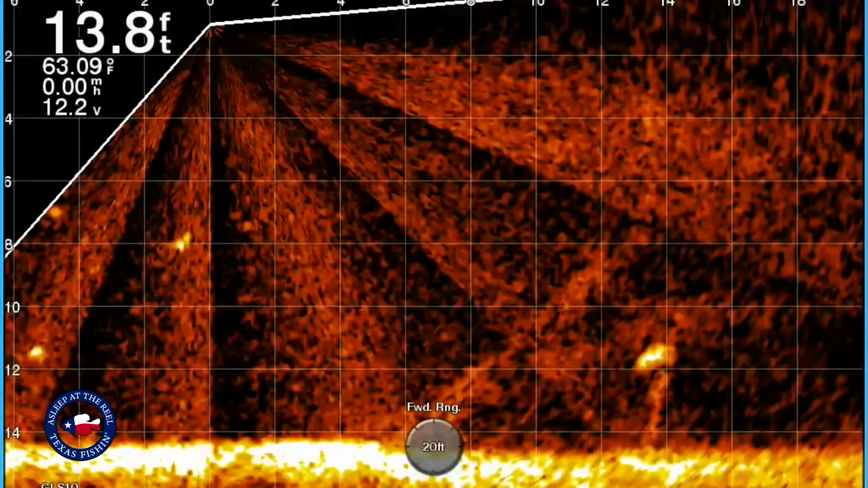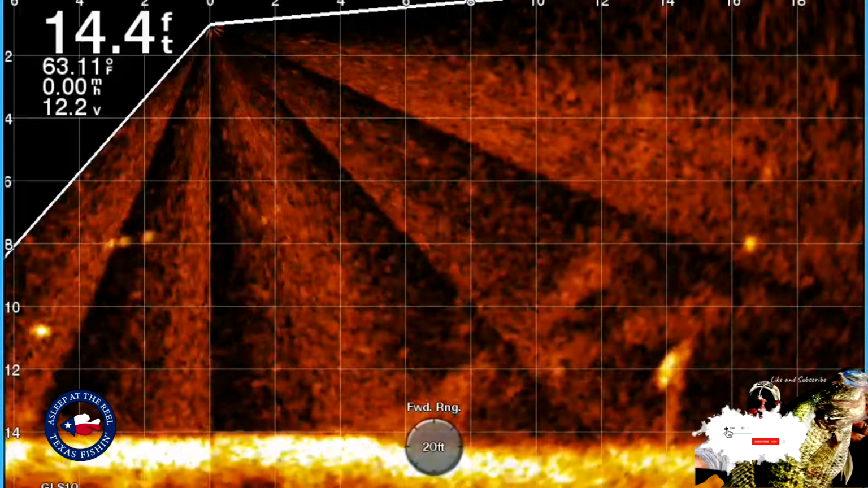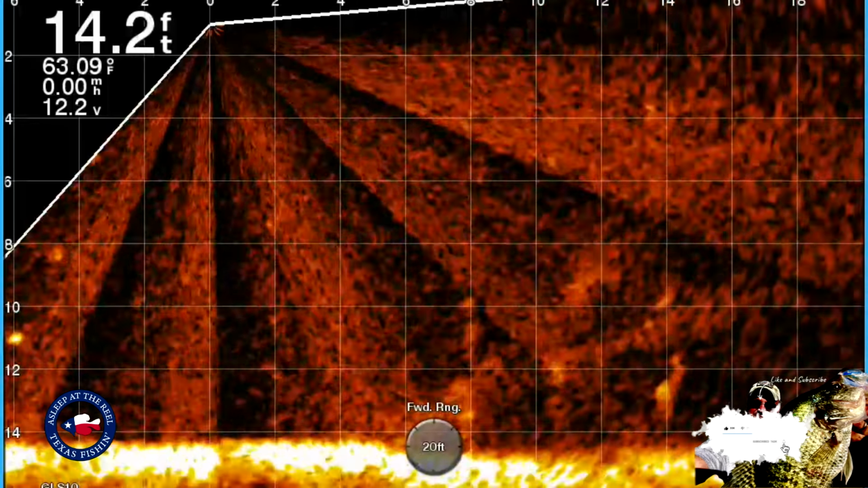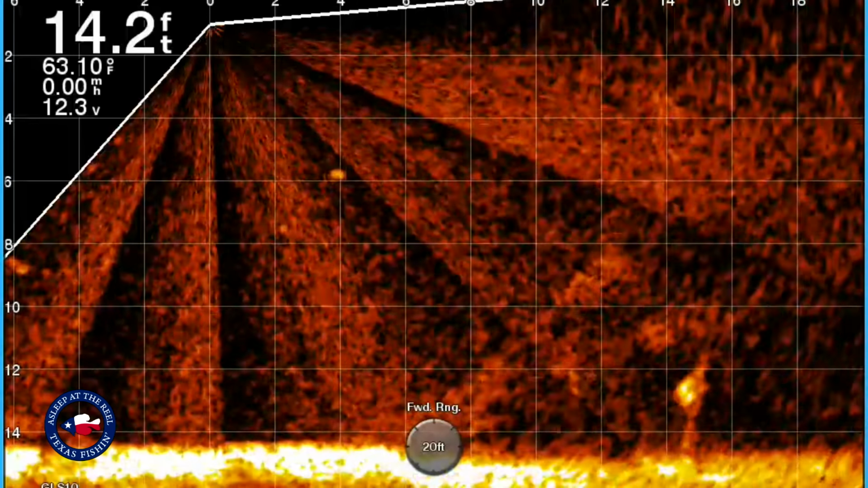So guys, one of the things I'm going to do today is show you some different aspects of Livescope. This is going to be a little bit blurry because it is large, but I'm going to show you some catches from the bottom. I'm going to show you some catches on trees. I'm going to show you some unsuccessful catches and kind of what they look like.